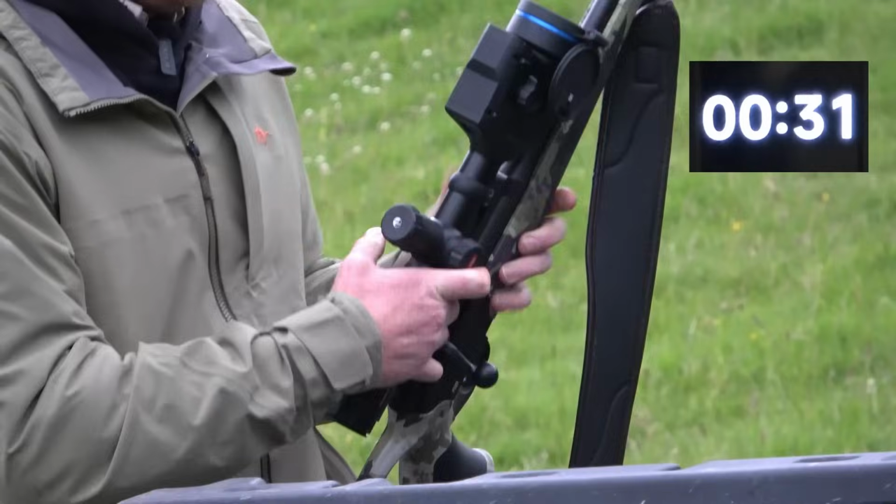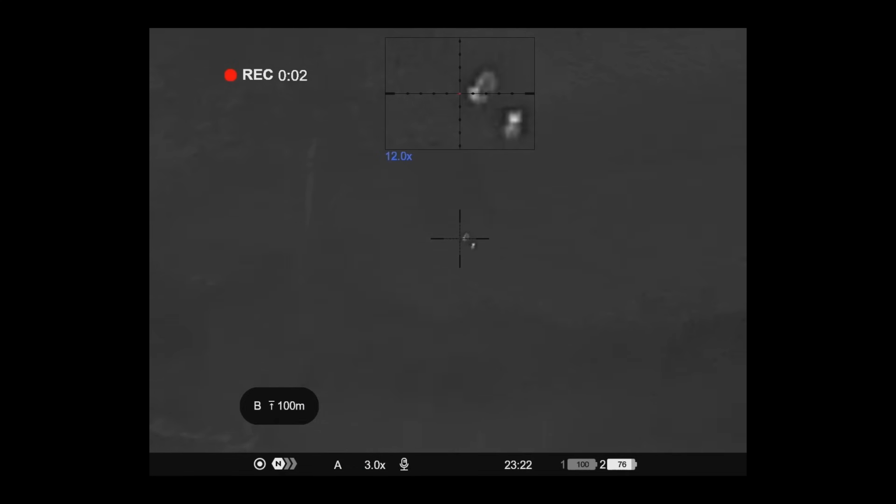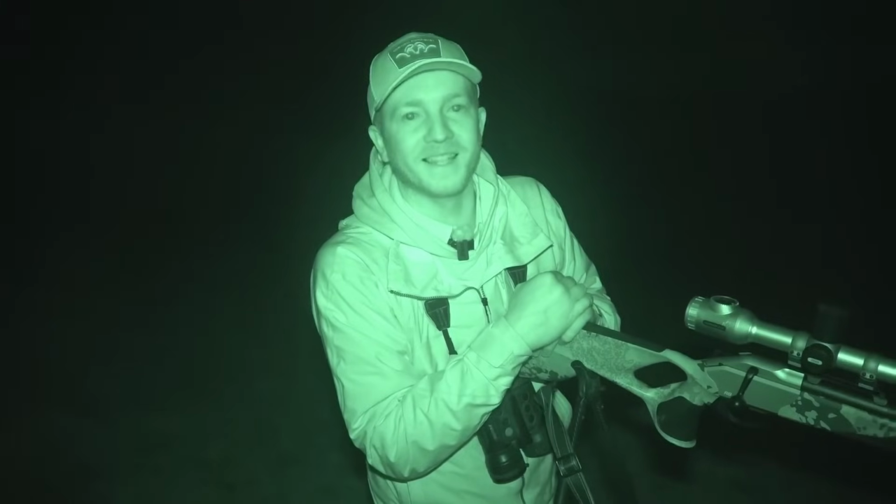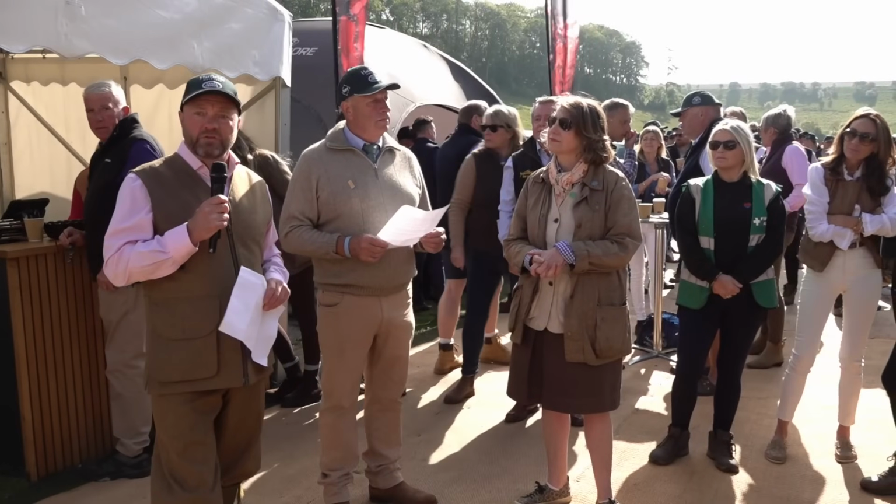2 rifles, 1 scope and 2 foxes, 1 bullet. Tom Davies is out shooting the newly cut fields of Devon. I wasn't running away because the fox was running at me. It raised an incredible £300,000.